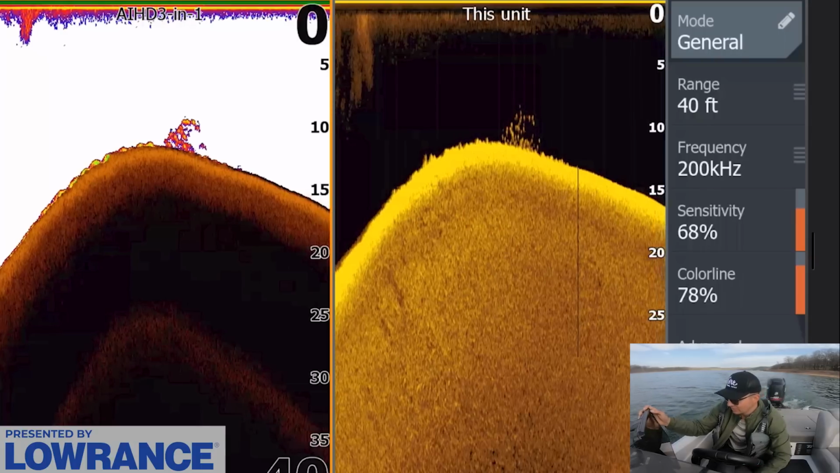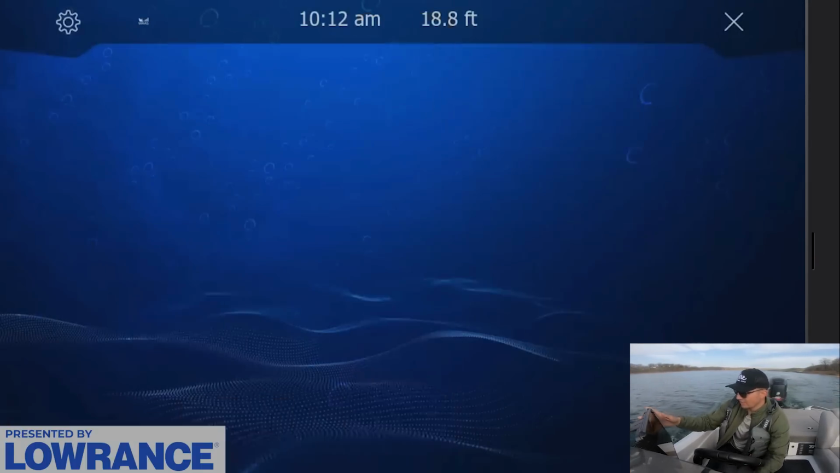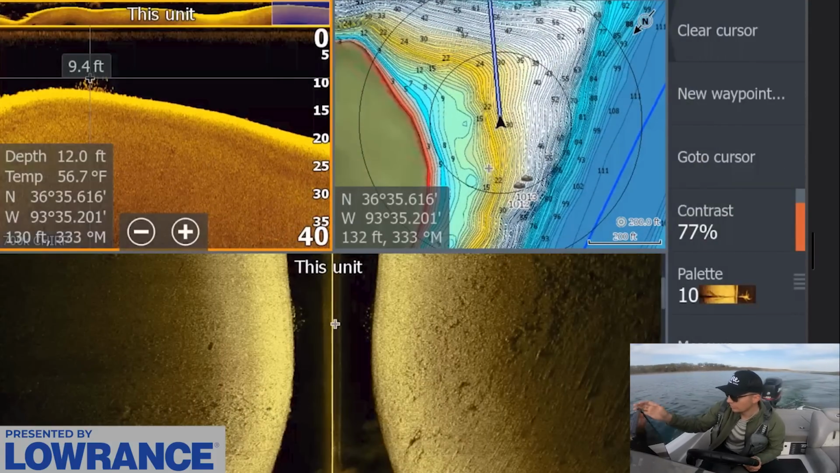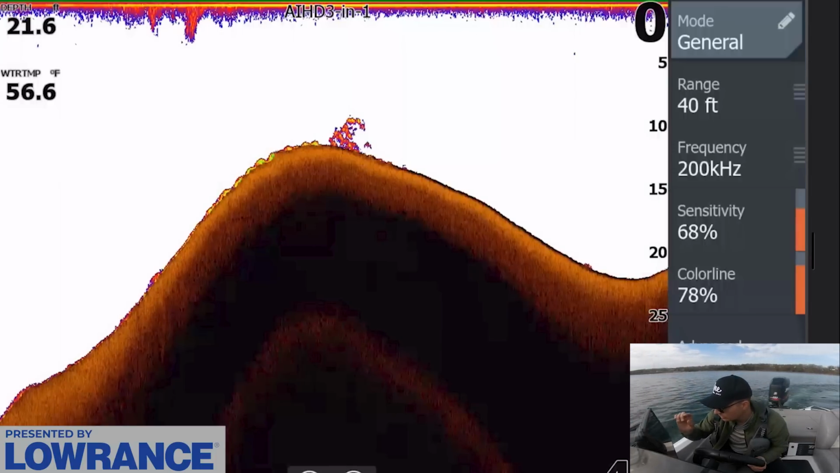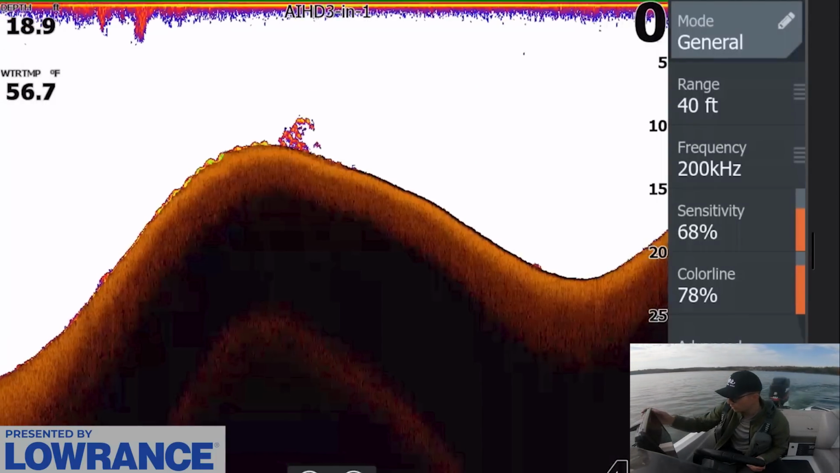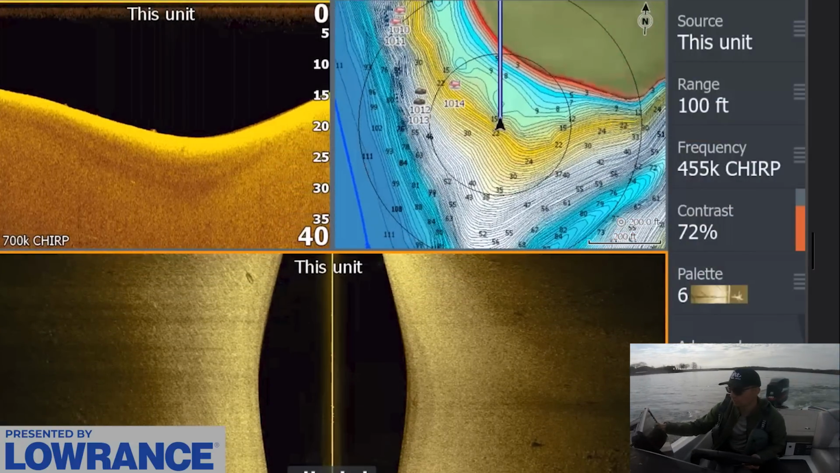Those are not bass. So what those are probably crappie. You can see how much they're stacked together. The only thing that could be is that they're a group of spotted bass, like small spotted bass. The arches have enough color in them to be bass. They might just be a group of spots that are super, super stacked together. But let me just roll around real quick and just see.